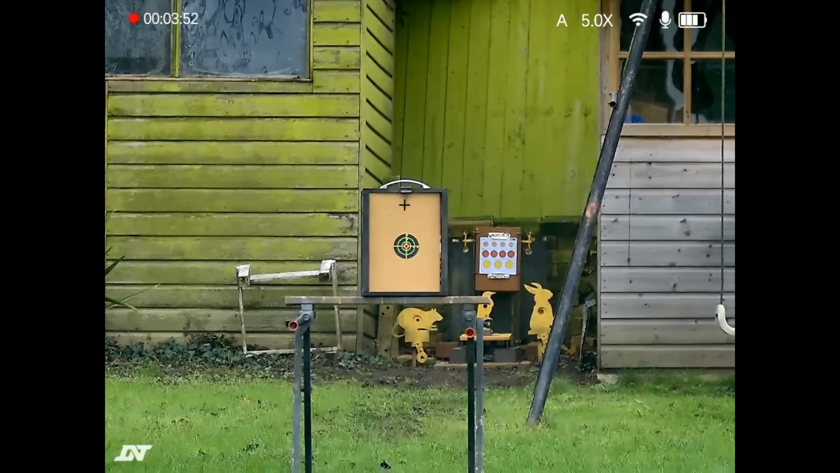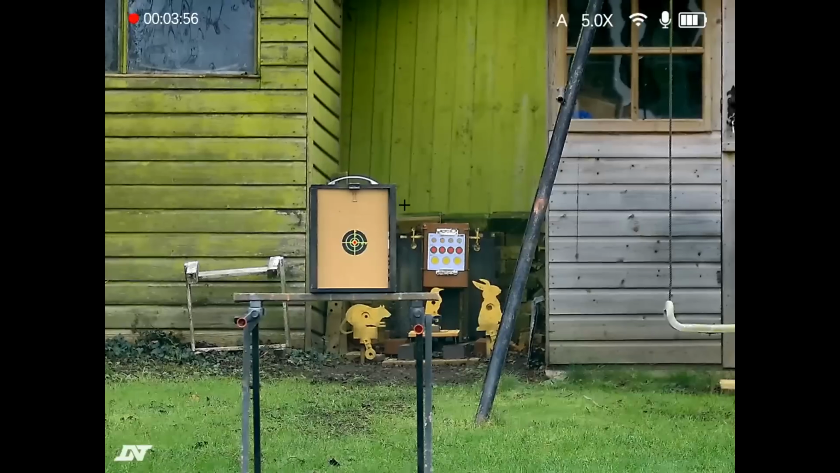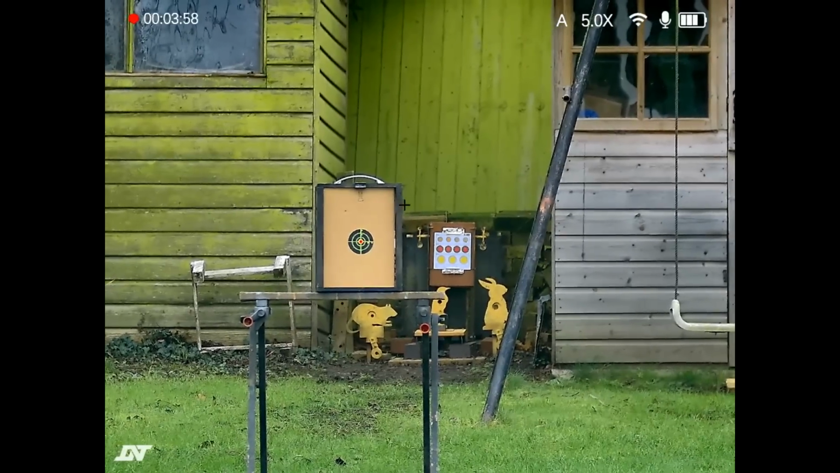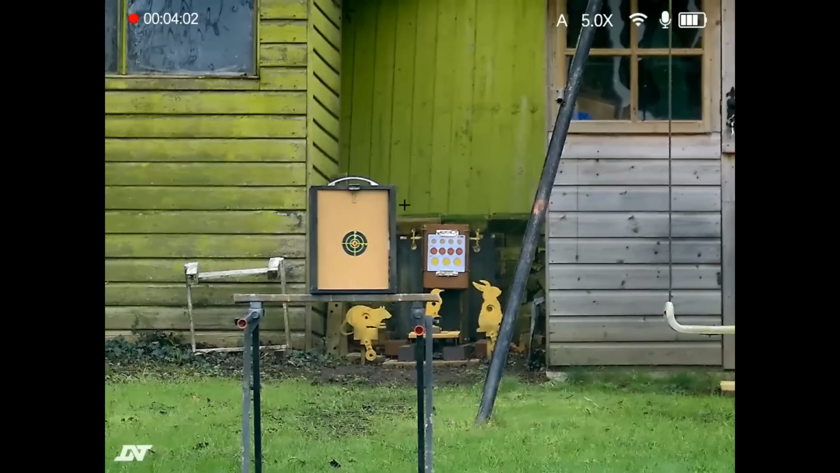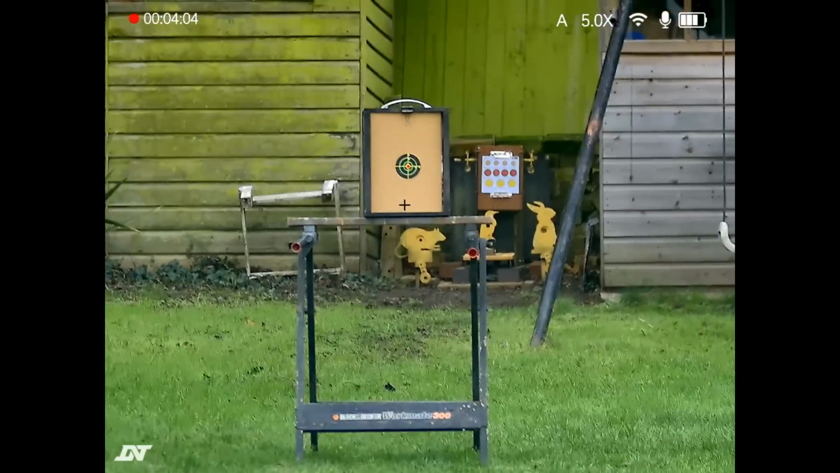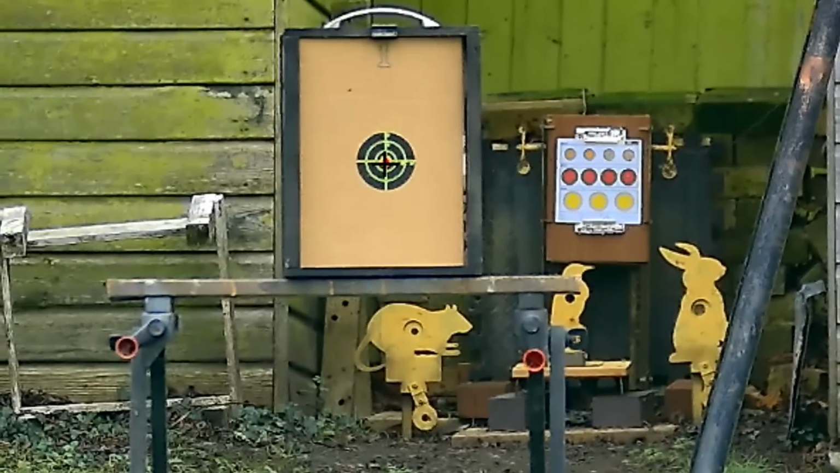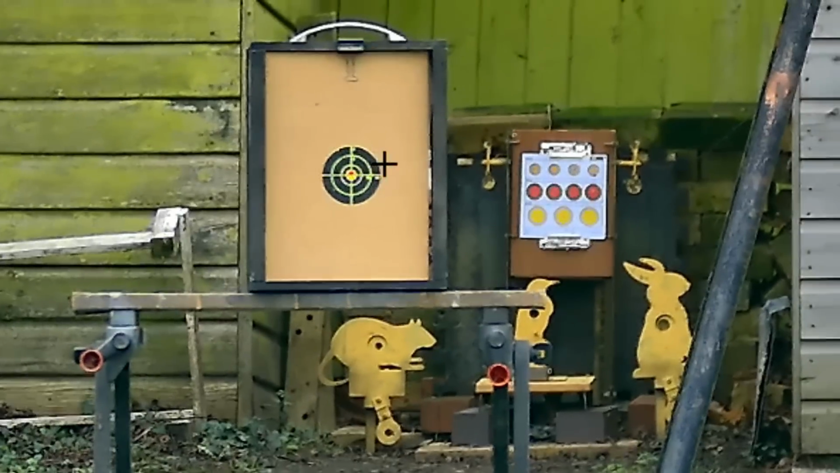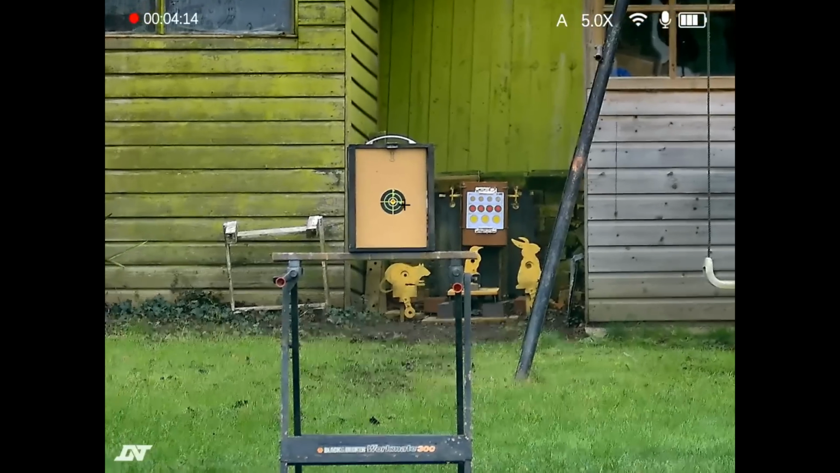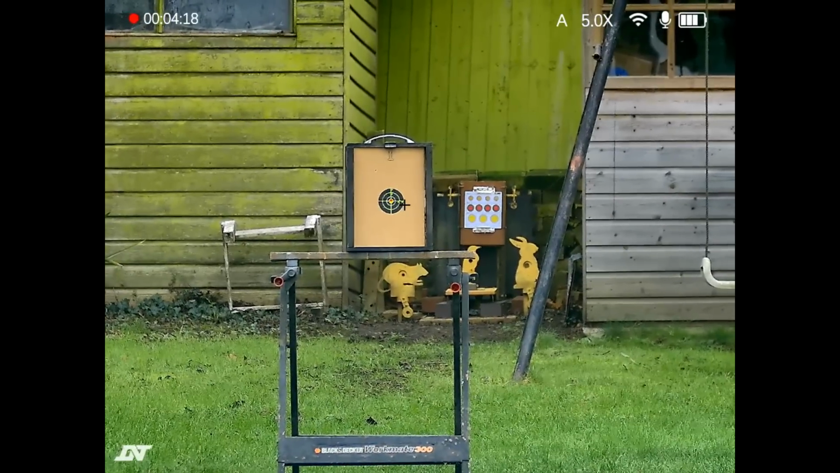And now we'll load, take another shot and see where our pellet lands. Smack bang in the middle. There we go. So that was pretty easy, wasn't it? That seemed to work okay.